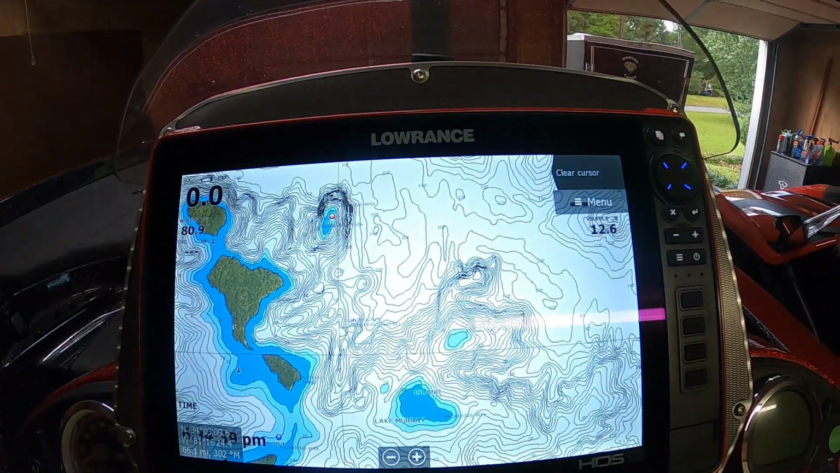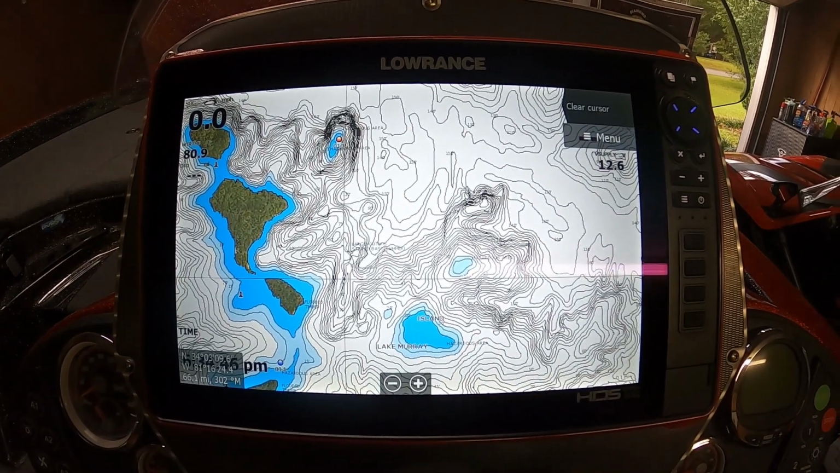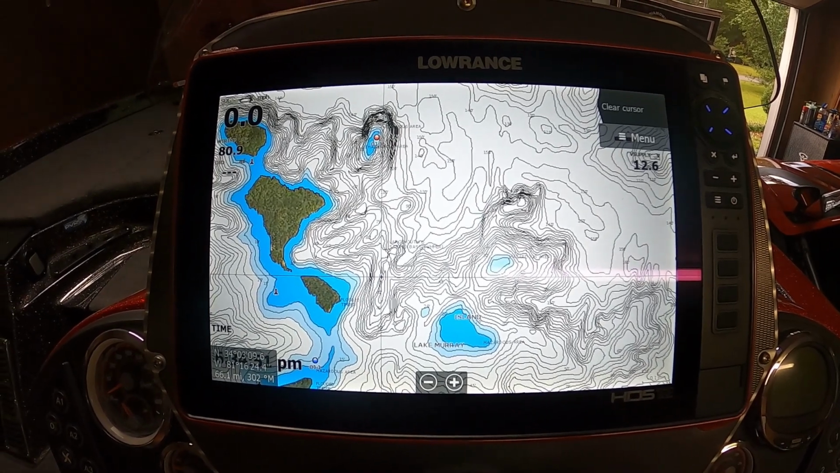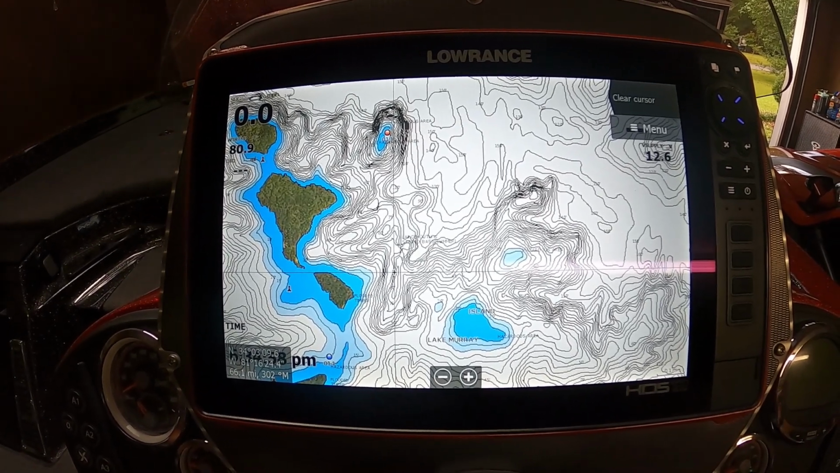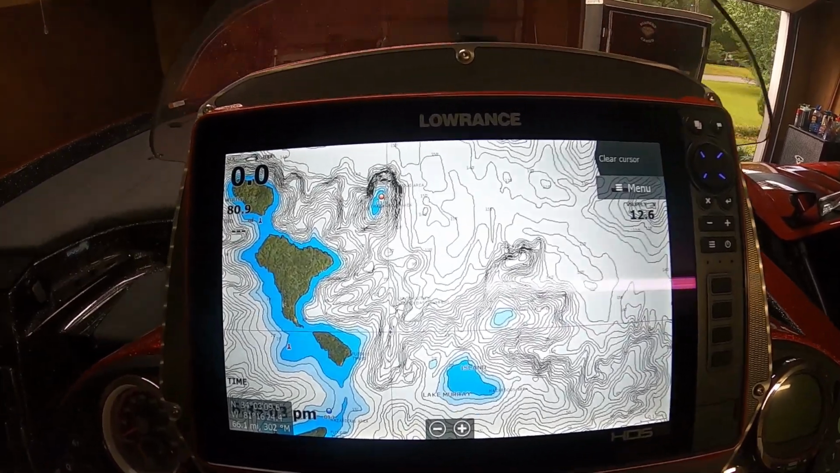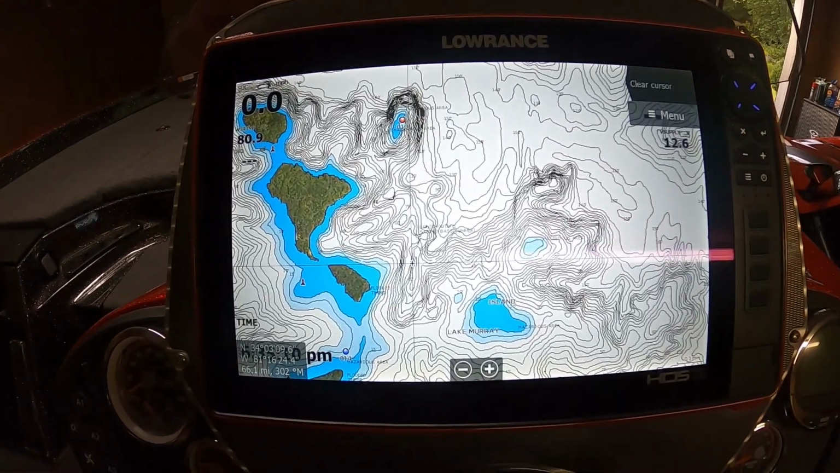We have, of course, I use Lowrance, so I've got a Lowrance HCS 12 Live here. What you're looking at now is a region of Lake Murray, okay? And we're going to be talking about using Navionics versus the new CMAP Reveal mapping card. The CMAP Reveal mapping card is a little bit different than your Navionics.